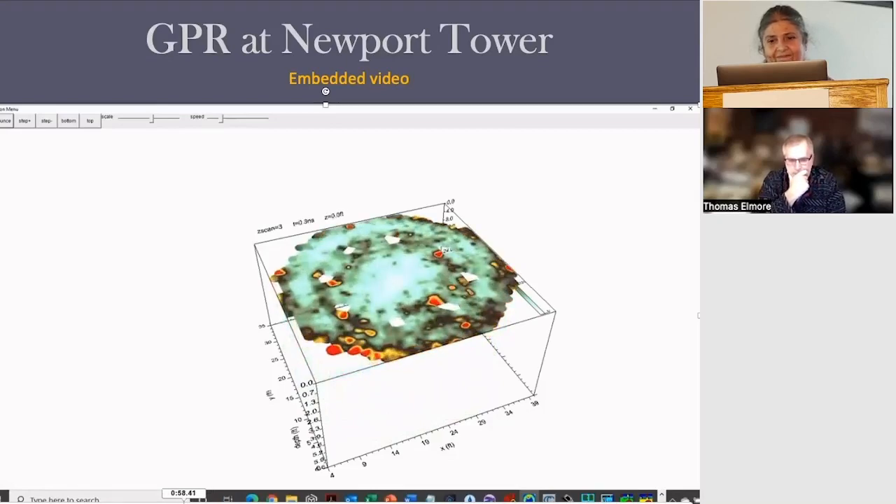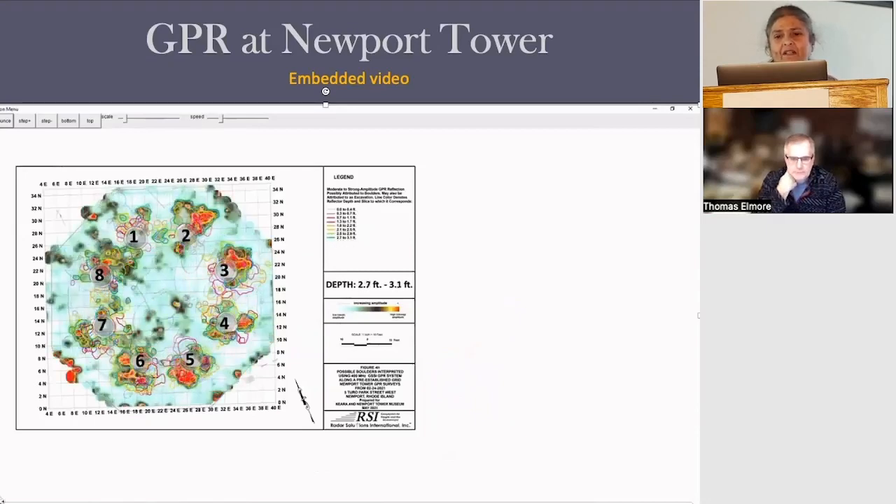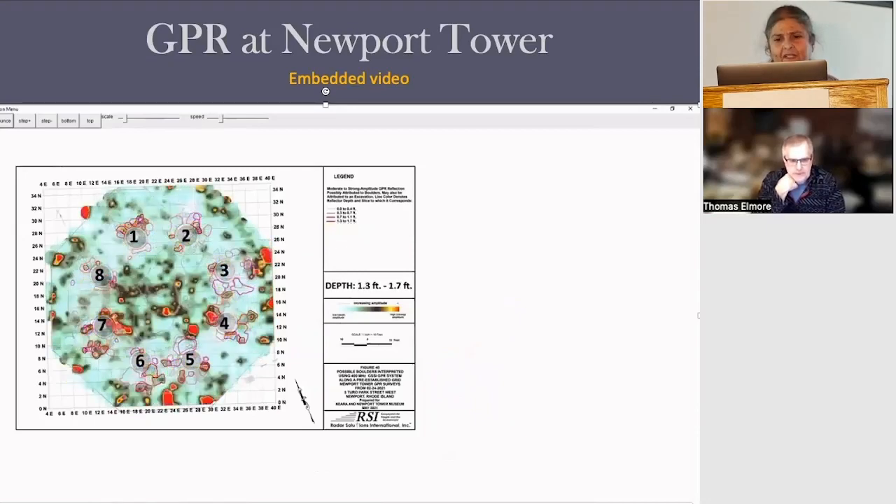So right here, we're looking at surface level. So right here, I'm going to pause it again. Yep. So where it says depth over here, you're looking at a slice that is from the volume 1.3 to 1.7 feet below grade.